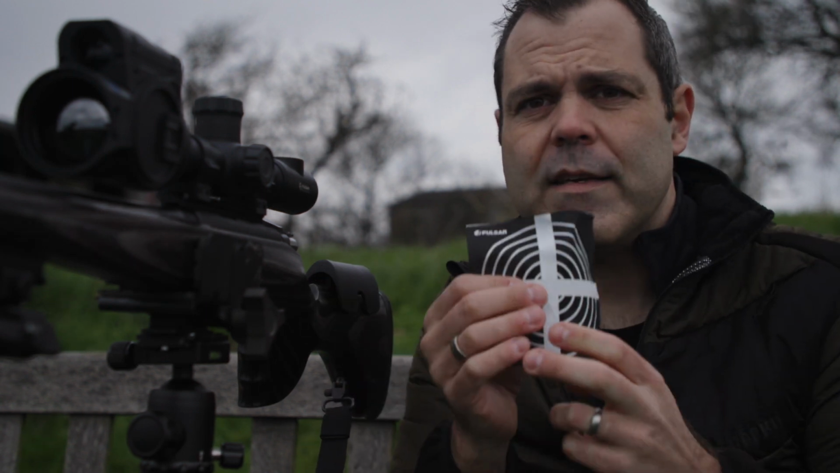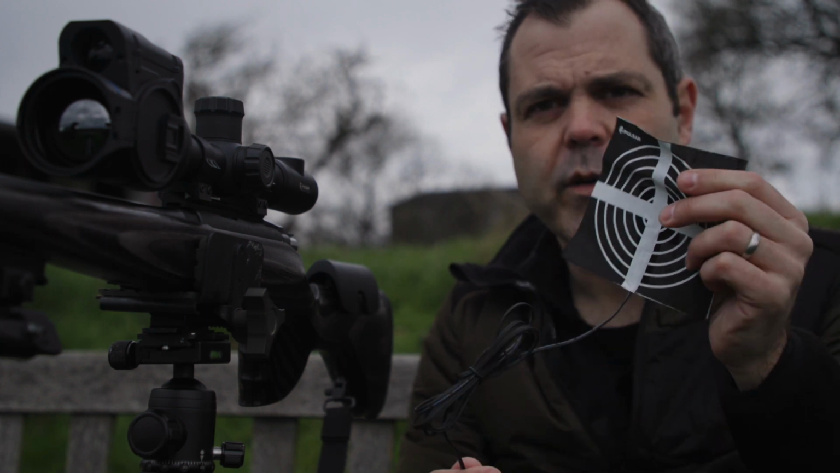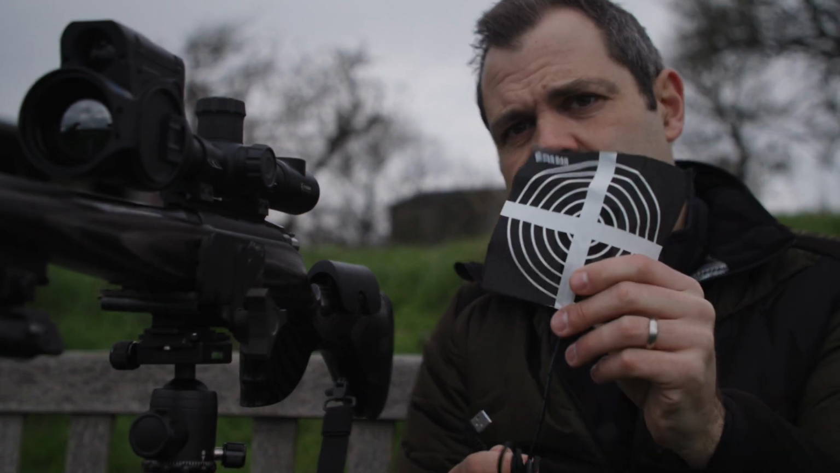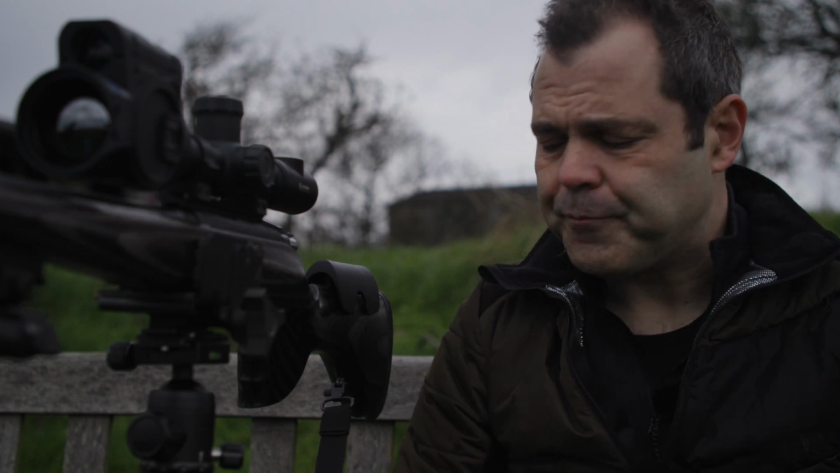We're going to be using one of these for this. This is a reactive USB powered heated target from Pulsar. It's the first time we've used them, so we'll see how that looks once we've got it stuck onto our board and got it out there to go zeroing with. So yeah, let's get that done.